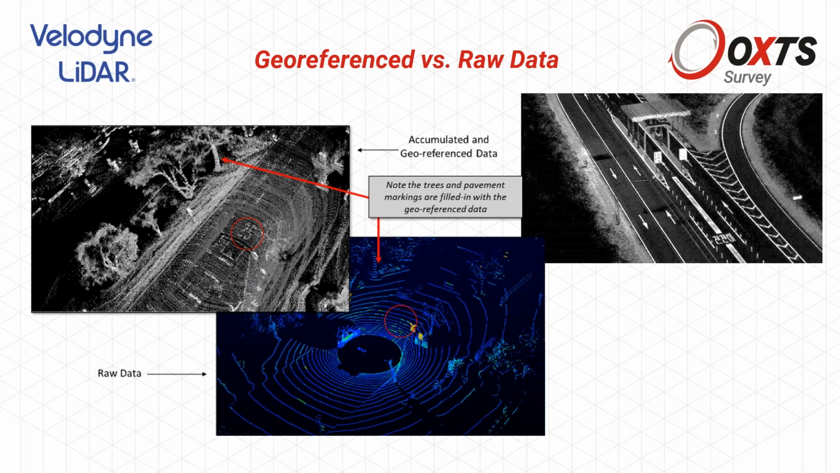You can see, for example, the trees and the pavement markings here are filled in, and this is what makes up a georeferenced data set, so that everything is closed, you get a dense representation, and you can work with that data. It's obvious what a big difference it means to the raw data set.